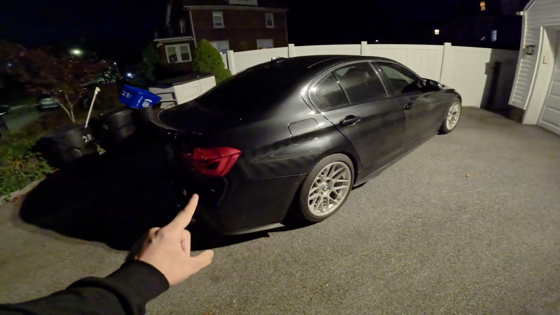But tonight we're not gonna go for a drive in this car. We're gonna go for a drive in this car. You guys probably can't see it because it's a little dark here, but this is my 2023 G80 M3. This is the fun car. The 330i is the daily. And tonight, well, I need some gas.